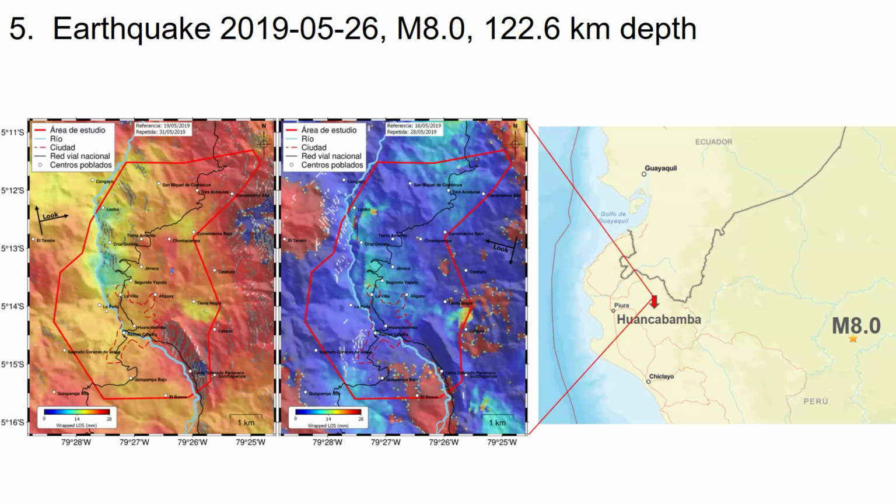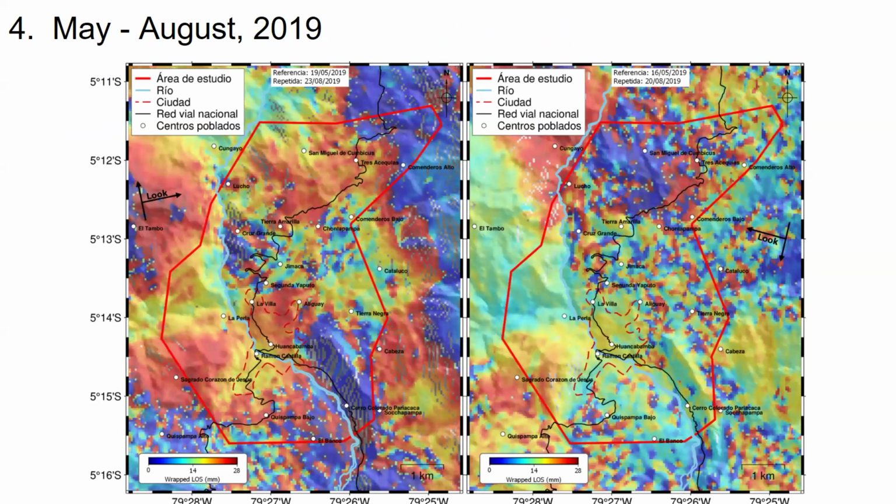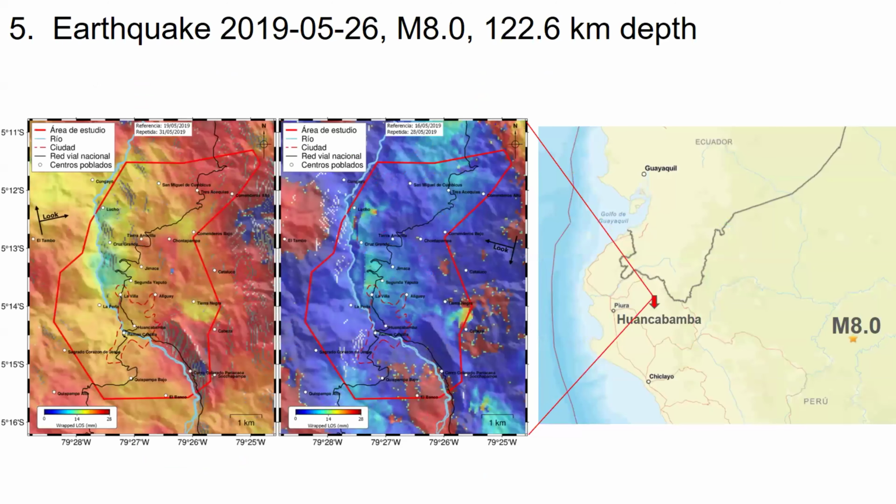And I can see maybe near Tierra Negra, I have deformation. I tried to unwrap the phase, but I realized that it's better if I use the wrapped phase because maybe there are problems when I unwrap the phase. And that's all. Thank you very much for your attention.